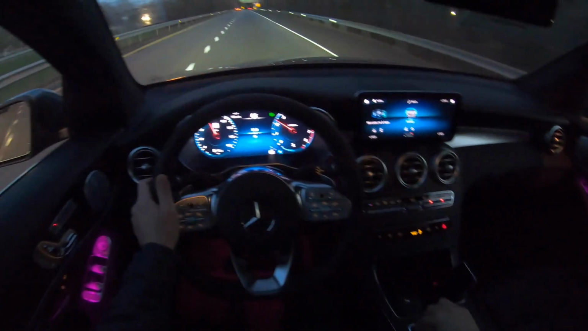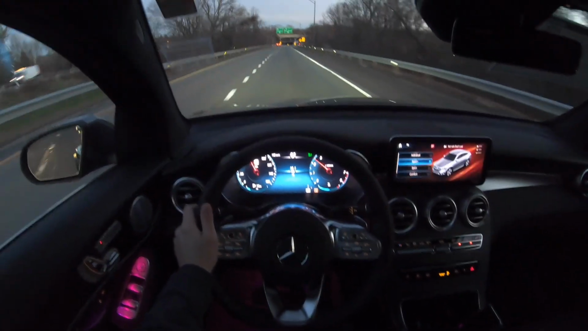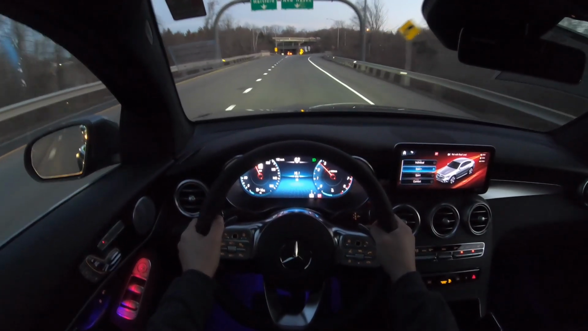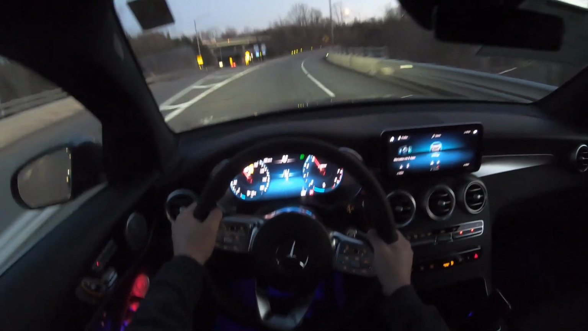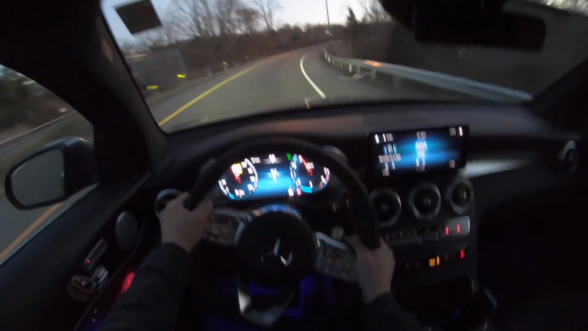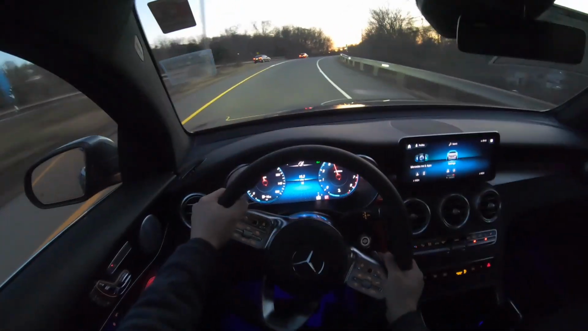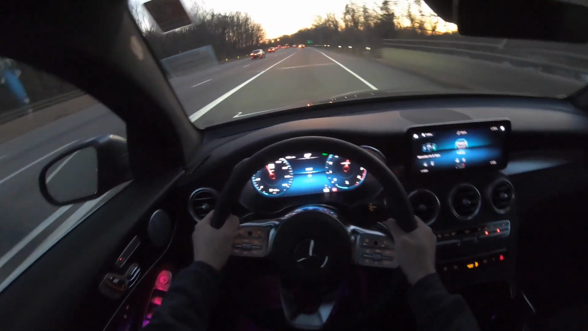Let me go ahead and put it in sport mode, or sport plus. Definitely a good amount of body roll.